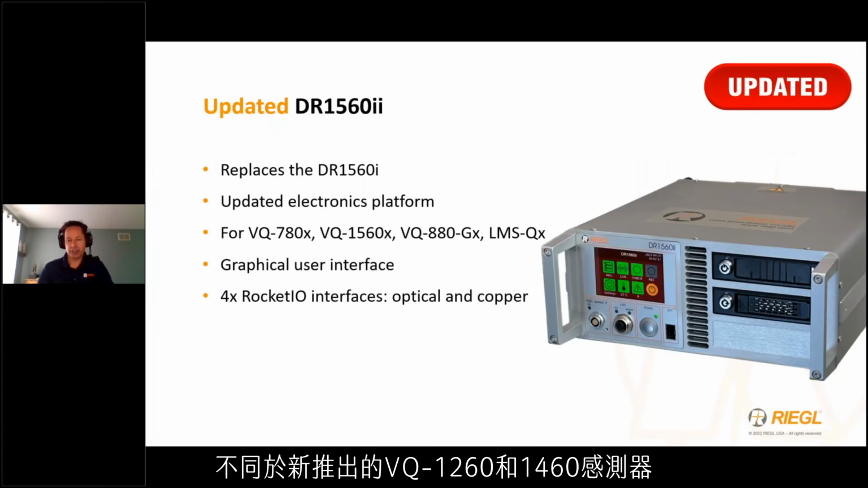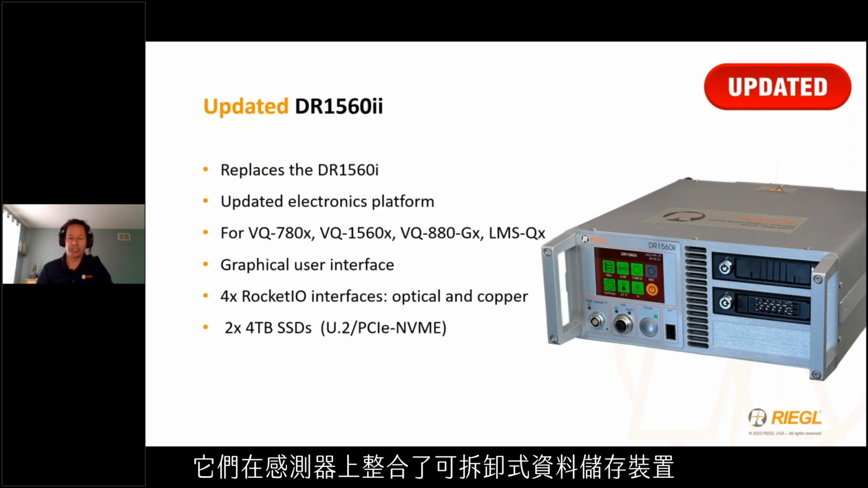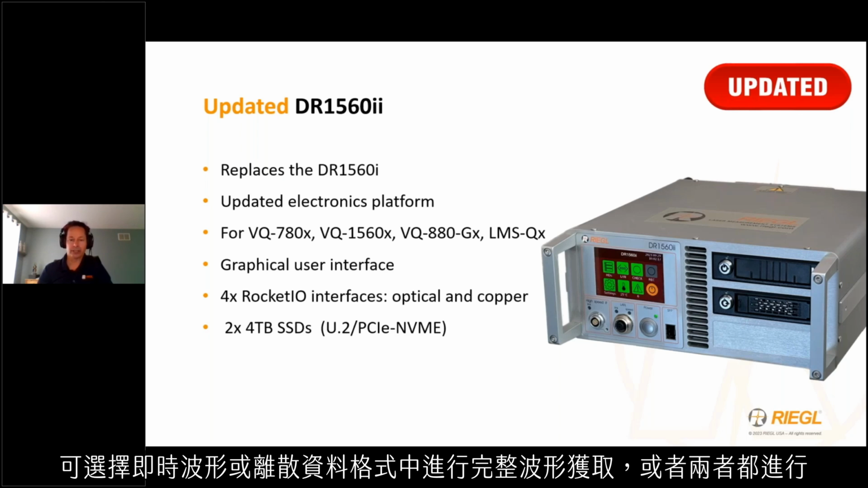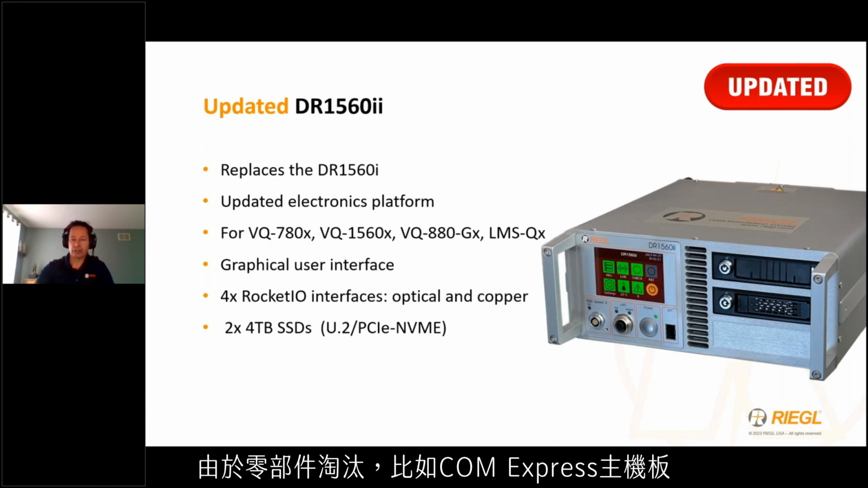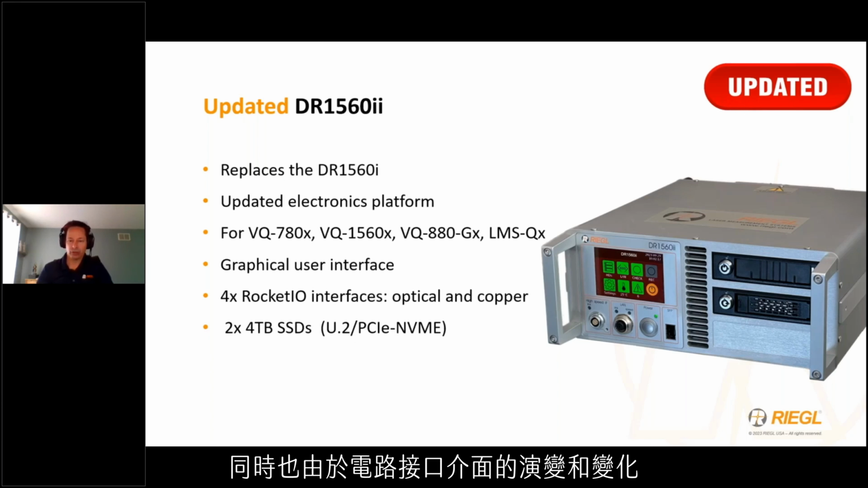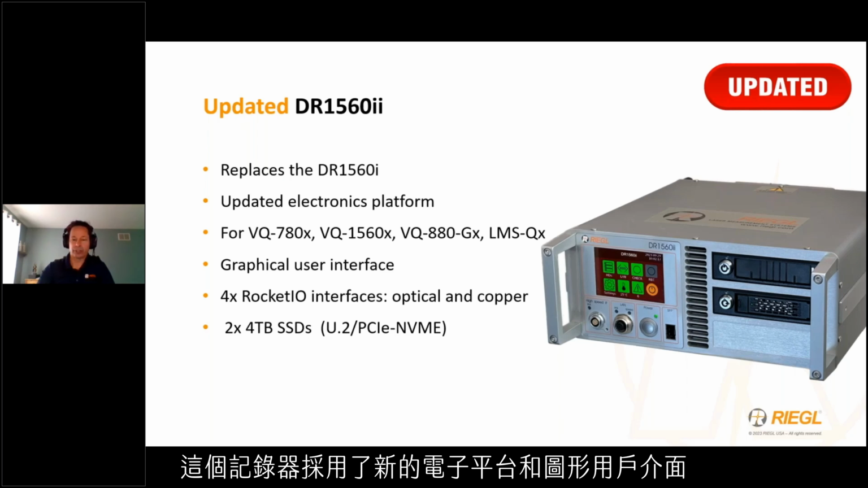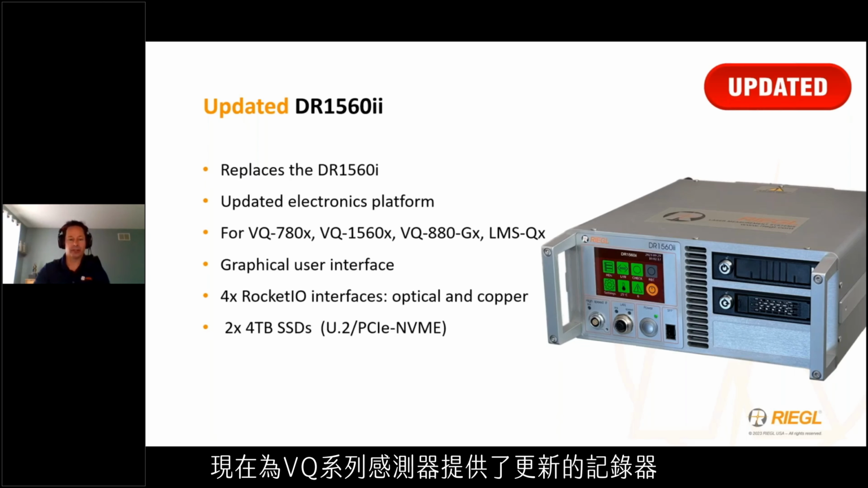Now, unlike the newly released VQ1260 and 1460 sensors, which have integrated onboard removable data storage on the sensor itself, the current line of VQ series sensors utilize an external data recorder to capture LiDAR data in either online waveform or discrete data formats, full waveform capture, or both. And as a result of component obsolescence, such as the COM Express motherboard, but also due to evolving changes in electrical optic interfaces, an updated recorder is now available for the VQ series sensors. This recorder incorporates a new electronics platform, graphical user interface, and expanded data storage options.